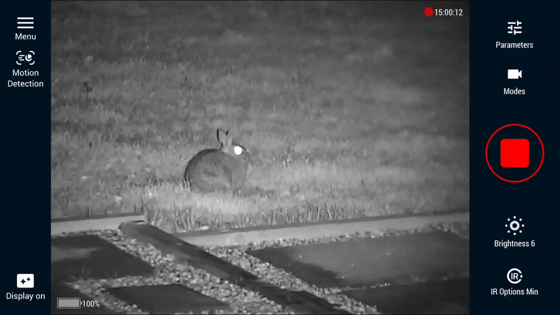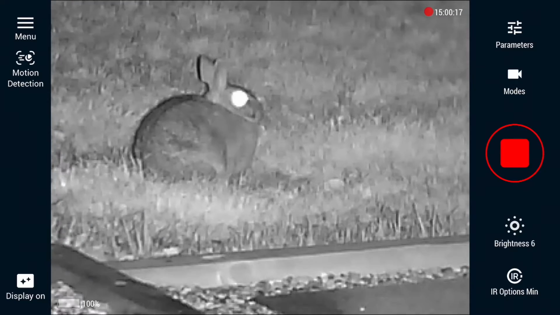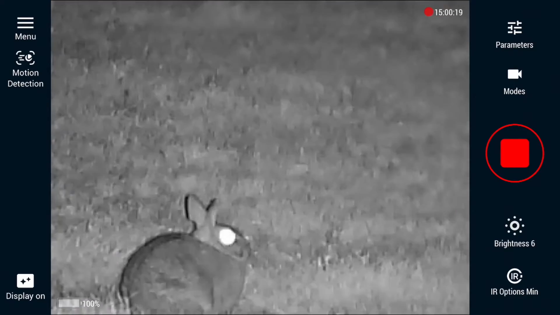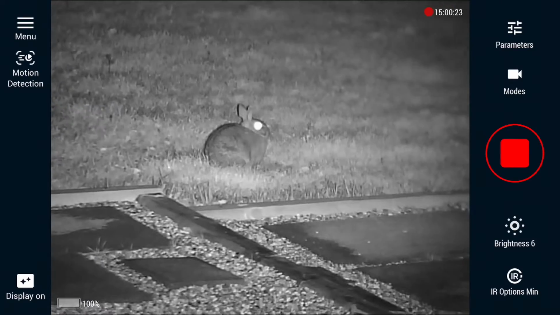Let's see. Can you see? This is really kind of cumbersome trying to get this done here. I don't have a shooting kid to give me a hand. There you go. And you get it on your phone. Okay. Well.